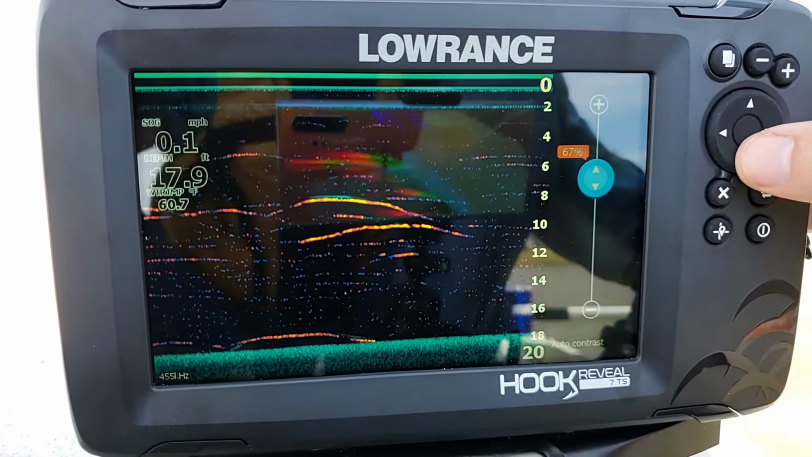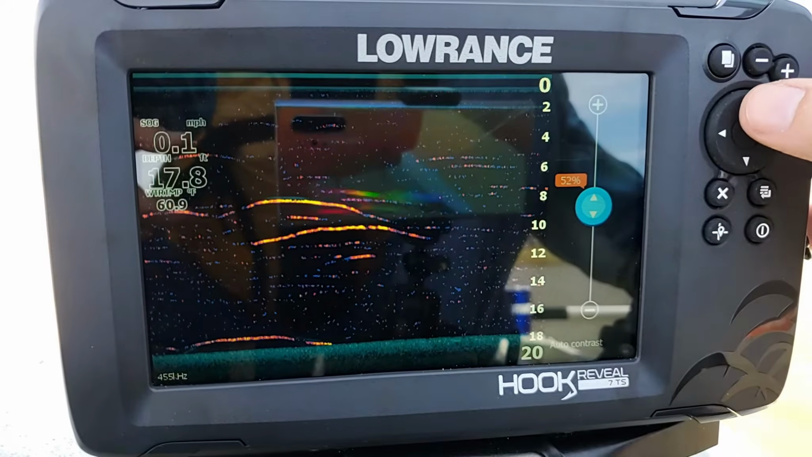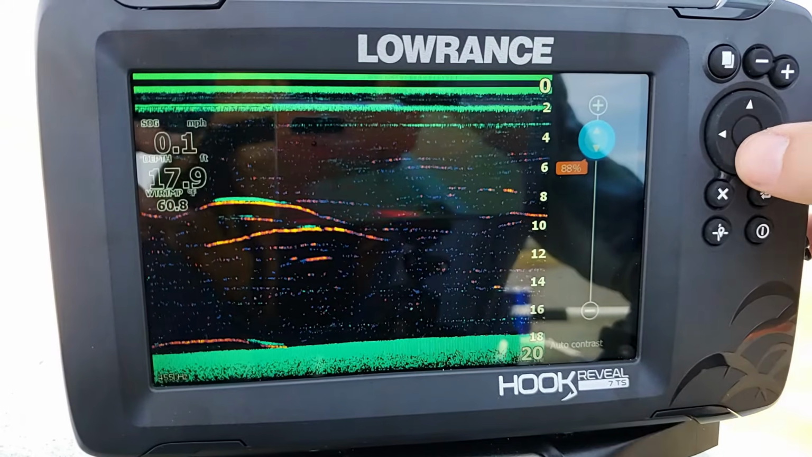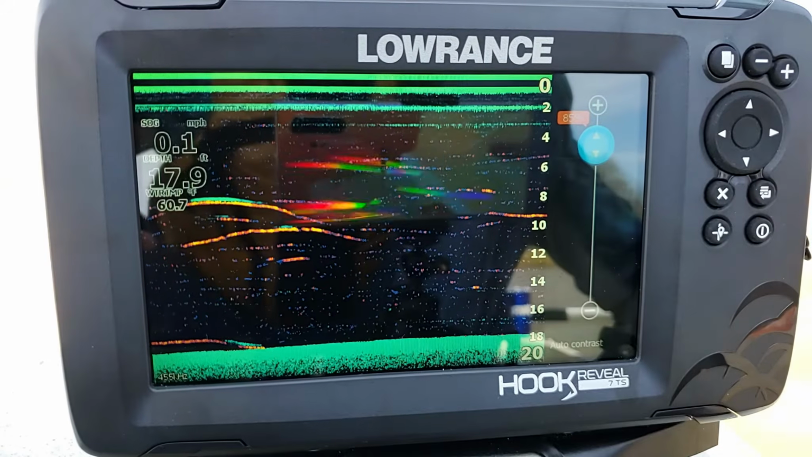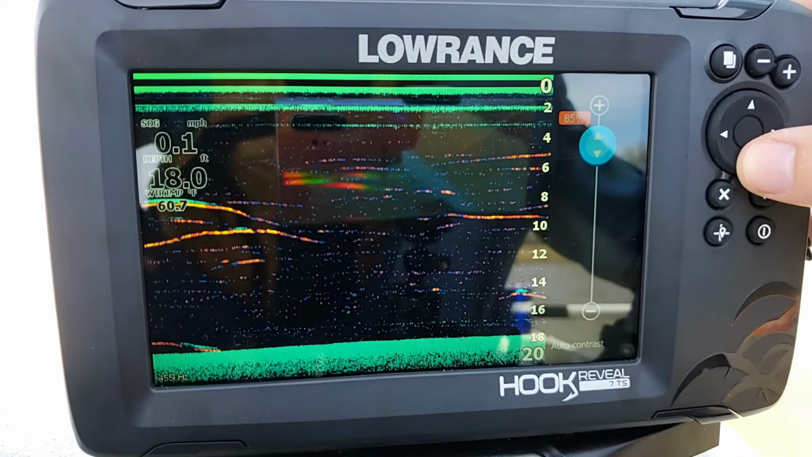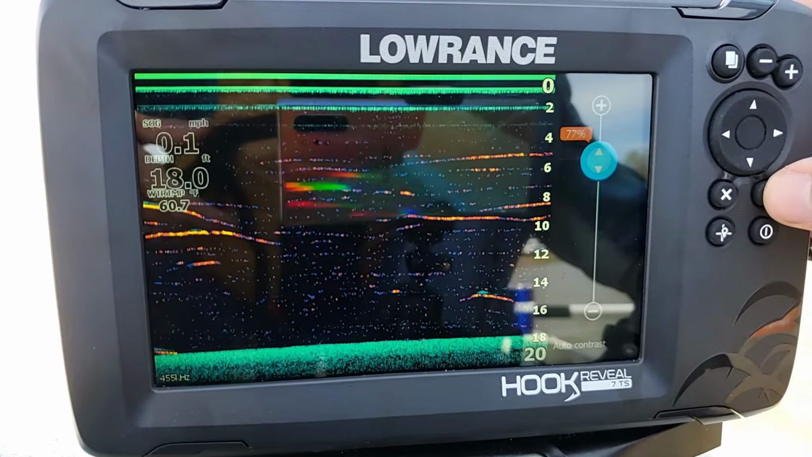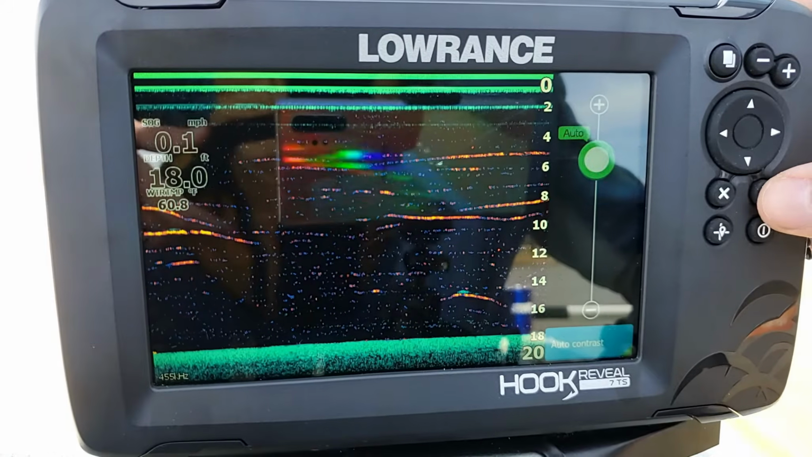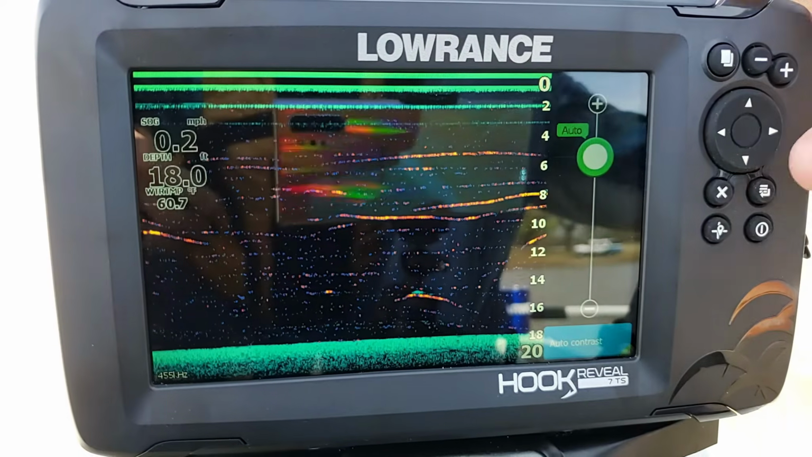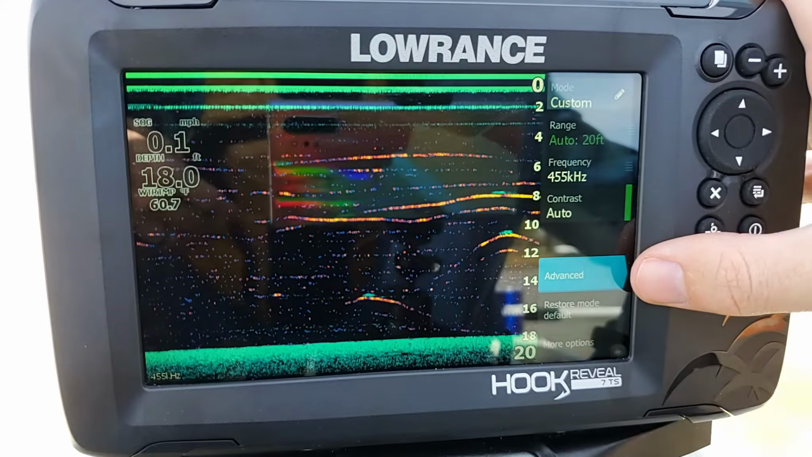Now on structure scan or down scan, what the contrast does is the lower you go, the darker everything is going to be. The higher you go, the brighter everything is going to be. But it can kind of make it blur out by having too much white or brightness in it, or if you go too low, it'll make it too dark, so it makes it hard to see. So I recommend just generally running it on the default level. So I like just having mine on auto, so that way you get just kind of a nice, crisp, clear image all the time. So let's go ahead and go back. Now our next option is going to be advanced.